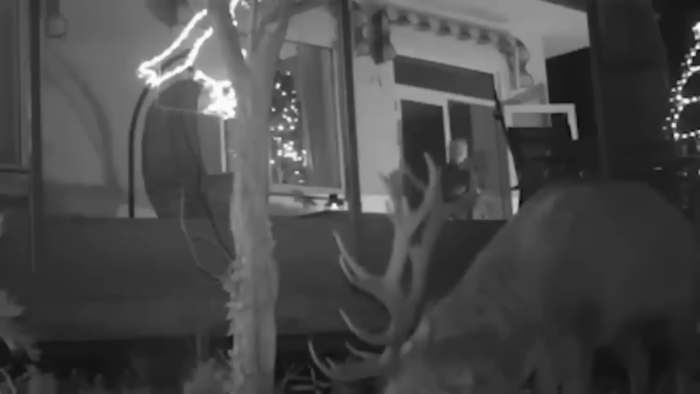Meanwhile, the reindeer is trying to get more food from a tree and uses its antlers to knock down a bottle, and it succeeds. I think there's nothing strange about this footage. It's just a wholesome encounter with a reindeer who was simply looking for some food.